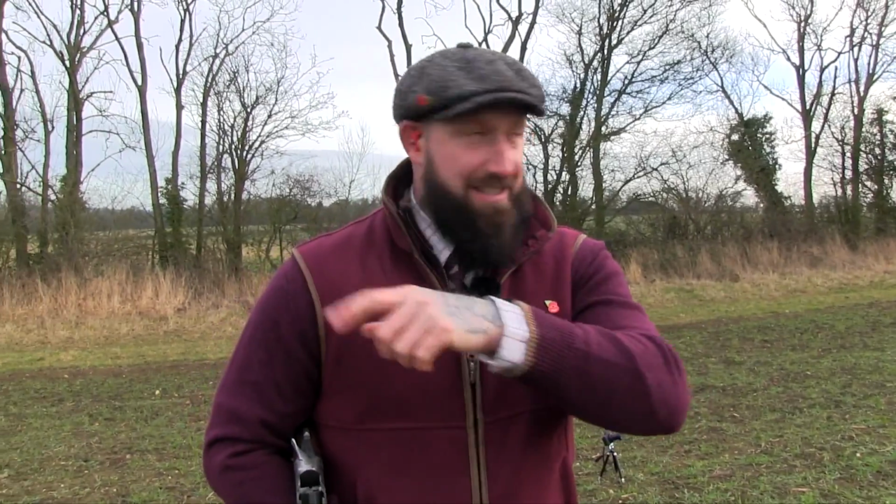Well, that was an excellent drive. I can't complain at all. We're standing here on peg 10, which is right on the end, so they told me to move up about 50, 60 yards, because as you know, in January the birds will take a different course. I think we took 5 or 6 off there, which was lovely.